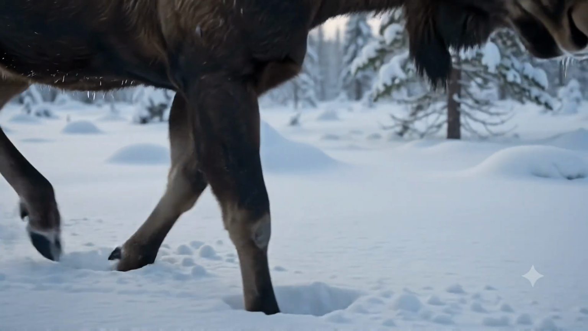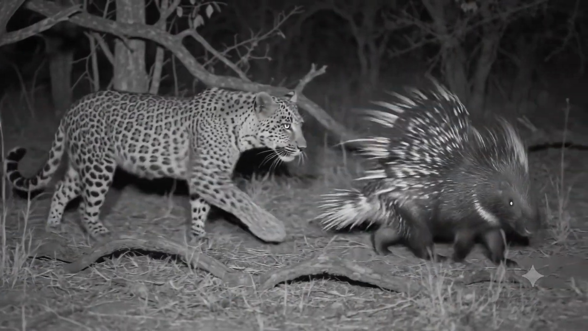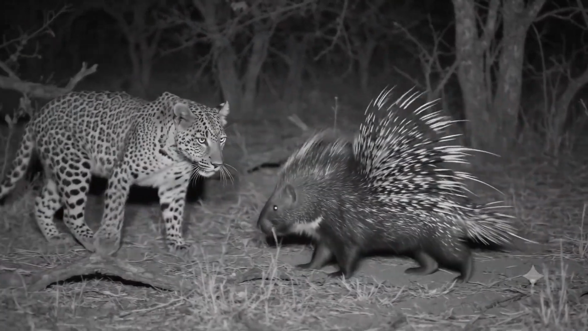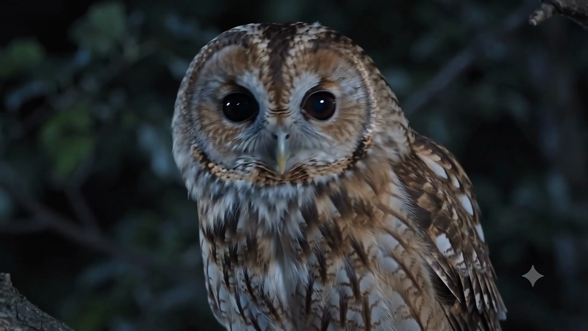Trail cameras can remain alone in the forest for weeks or even months. They do not make sudden movements, carry a human scent for long, or disturb the animals around them. Because of this, they capture wildlife behaving naturally, often when no person is nearby. Let us begin with a visitor that became a little too curious.